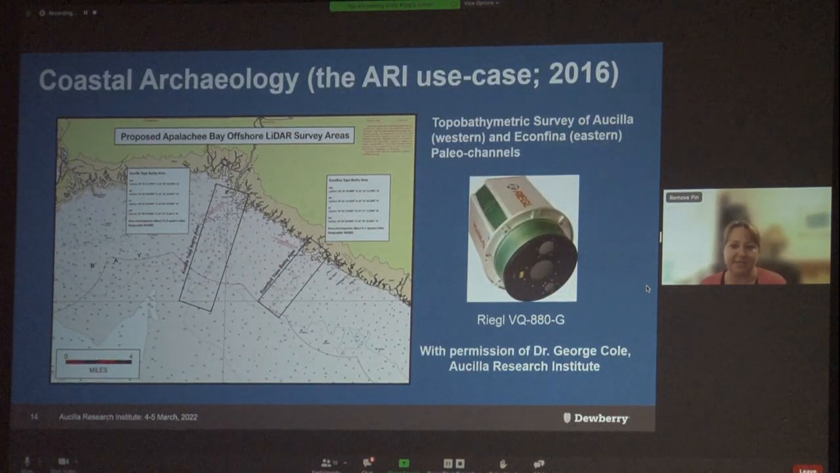So this, of course, is the Osceola Research Institute use case in the Apalachee Bay area of the Econfina and Ochlockonee rivers. This is an older study from about 2016, where a Riegl topobathymetric sensor was used to find paleo channels in the near shore area. Topobathymetric LiDAR data were collected and classified and used to construct a land-water interface as well as a digital elevation model.